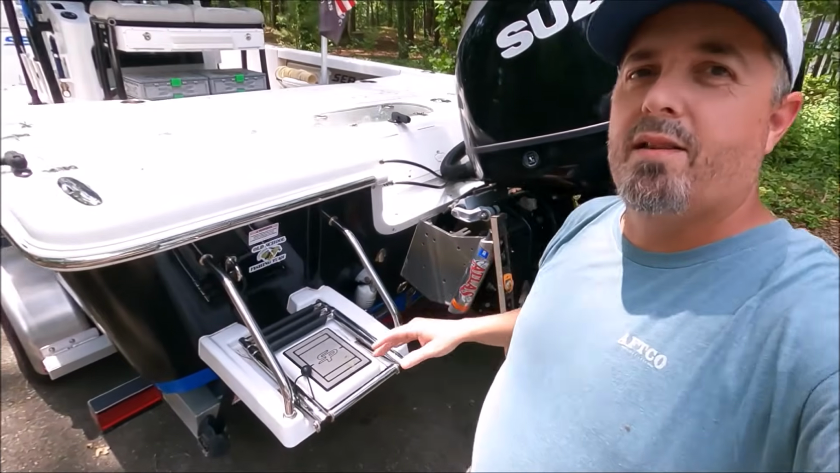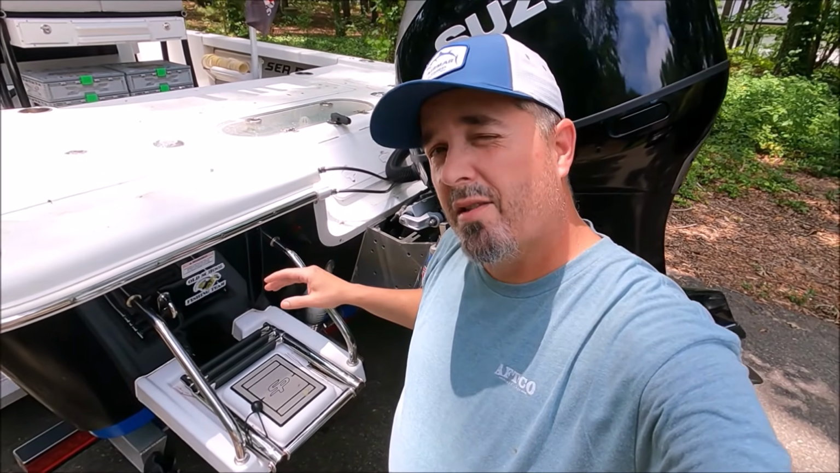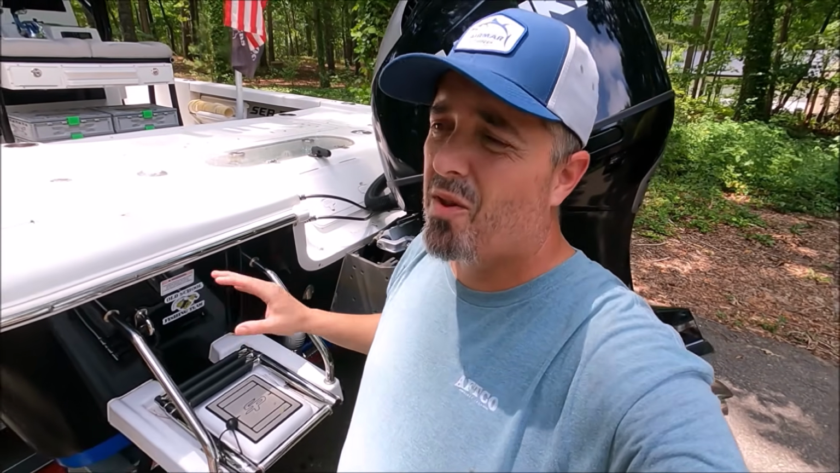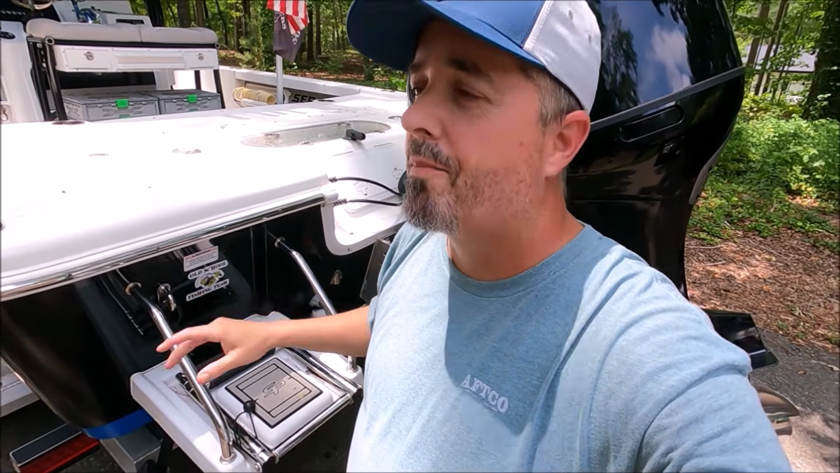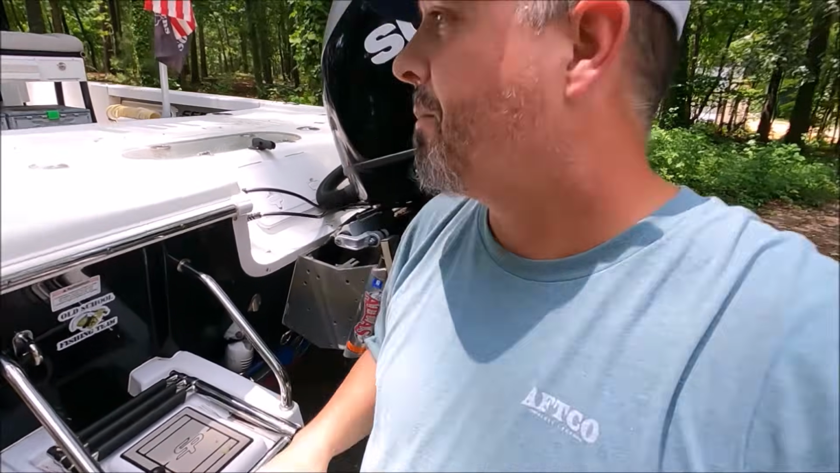Now, side scan doesn't work as well as regular Chirp or traditional sonar does on plane. It works a little better going slower, but I can mark bait schools at 25 miles an hour, even 30 a little bit. I don't really mark stripers with the side scan at that speed, but I do mark bait very well. It just looks cloudy, it's no detail, but I can tell it's bait.